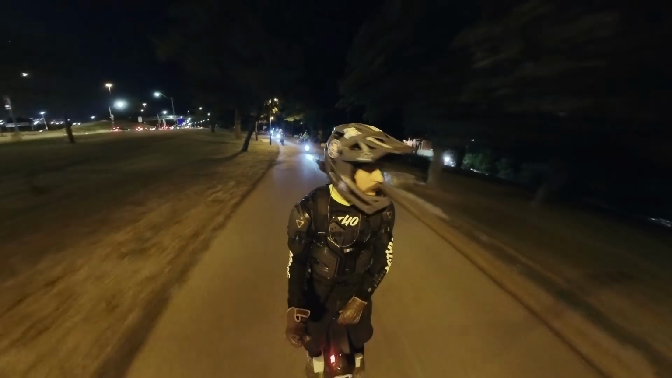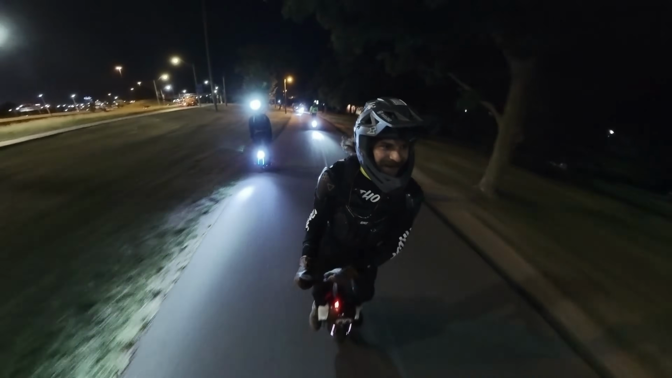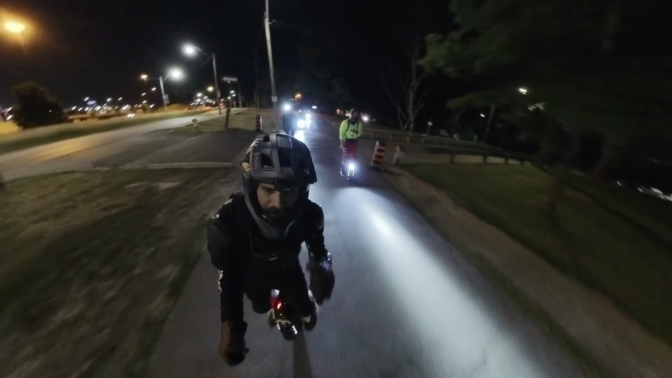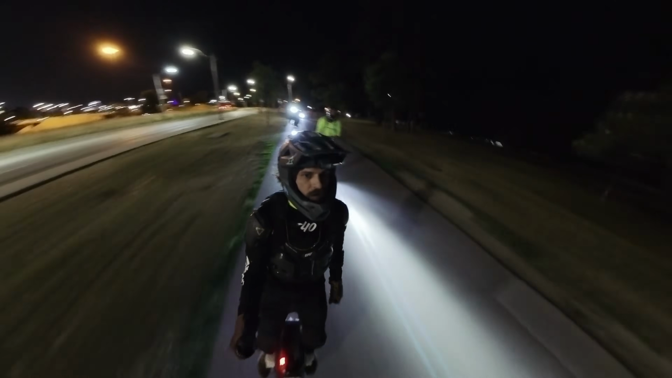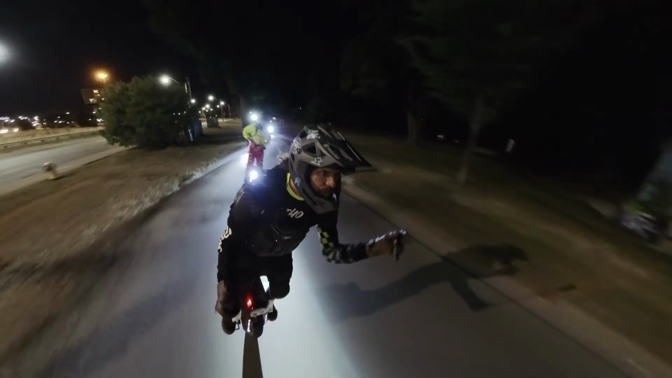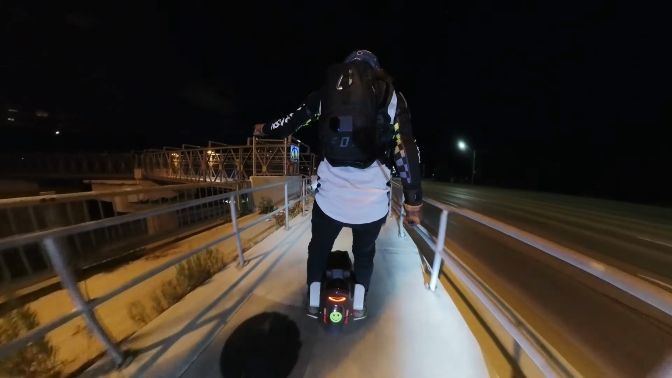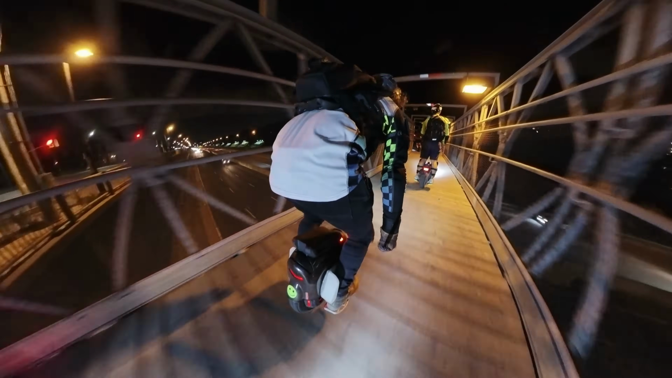And Tuan, he just turned 50, I think, last year. So there he is right there on the left. But like I said, he's one of the best riders in Toronto. So yeah, here we're cruising along the Martin Goodman Trail. Well, not now. No, crossing over the bridge, over the freeway.